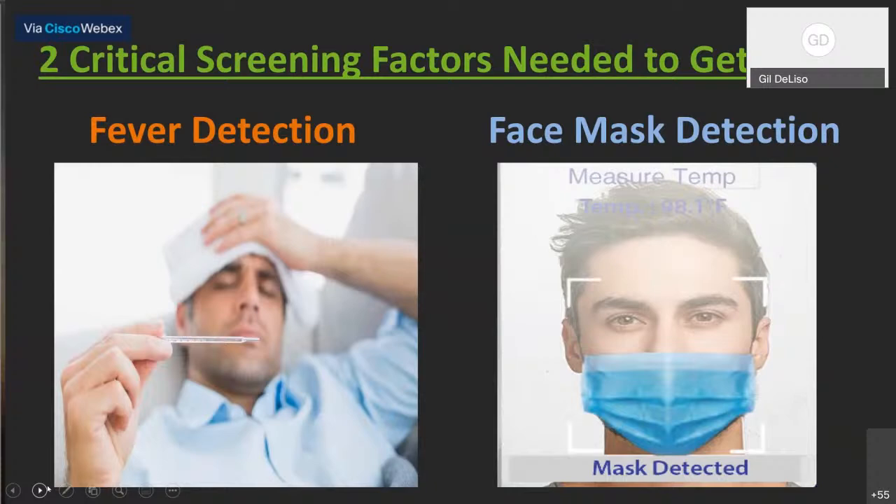You can operate as a single door standalone device and put out a local alarm that's audible from the device, or trigger an external device to turn on a strobe, so you don't have to have somebody standing there to watch, and you don't have to be close enough to do anything. They can be alerted by some of the third-party device.